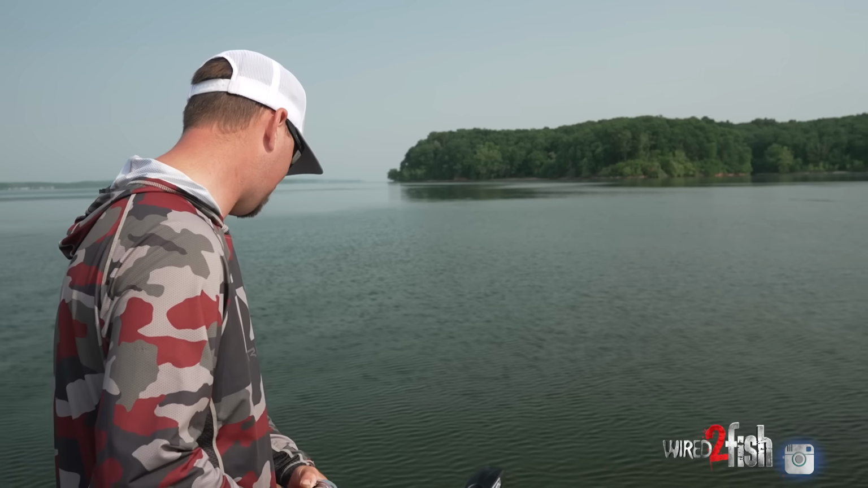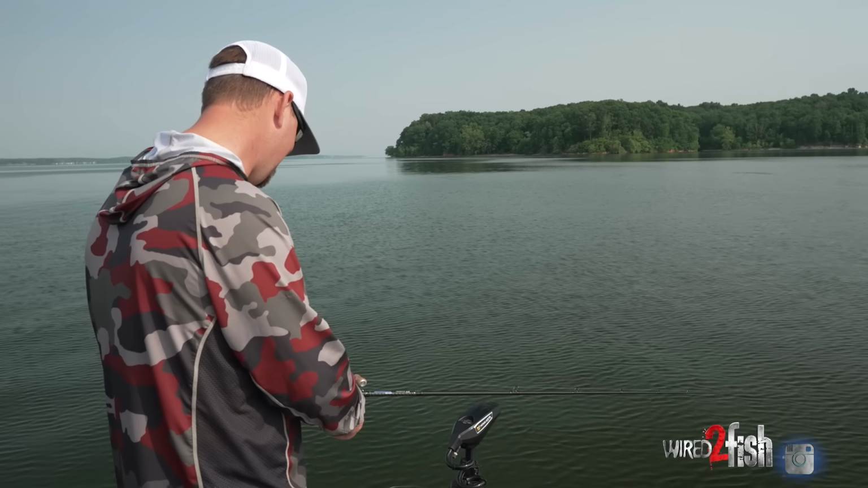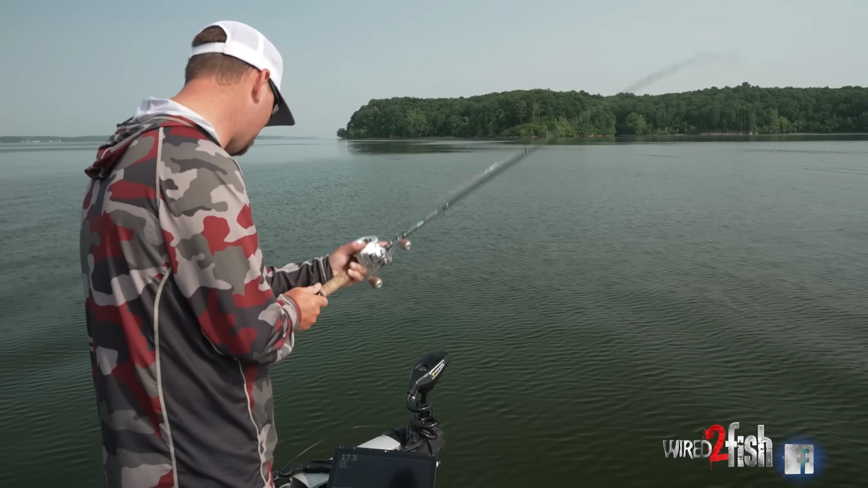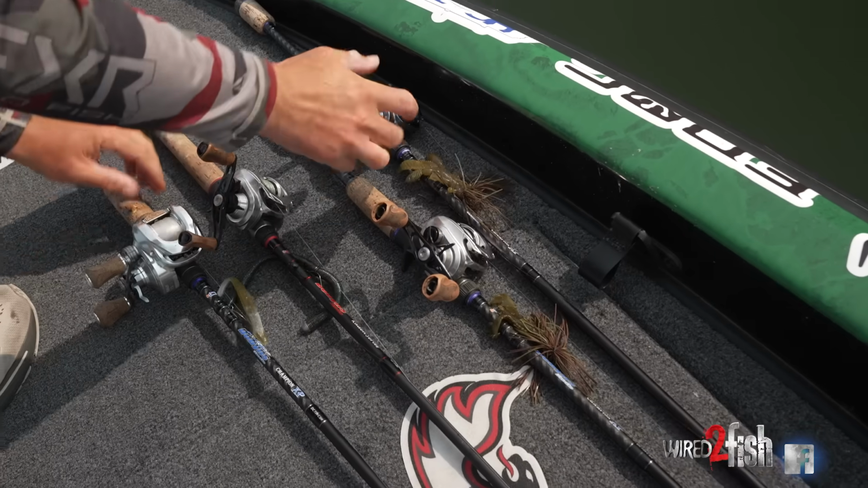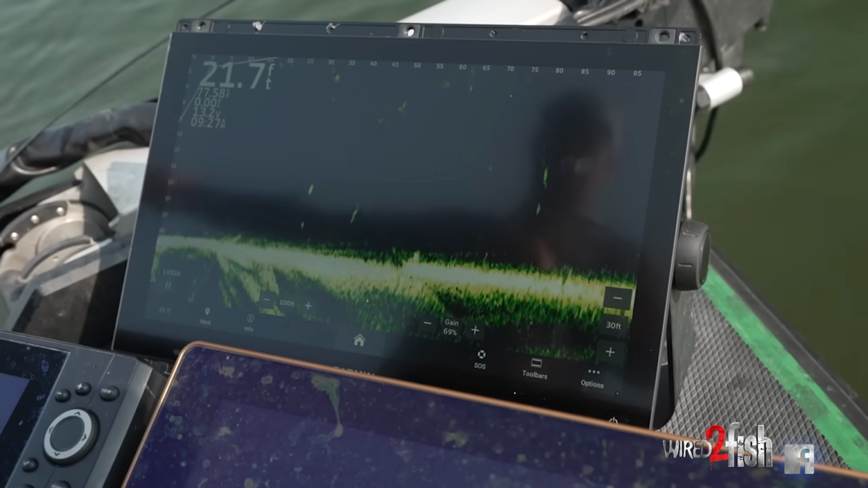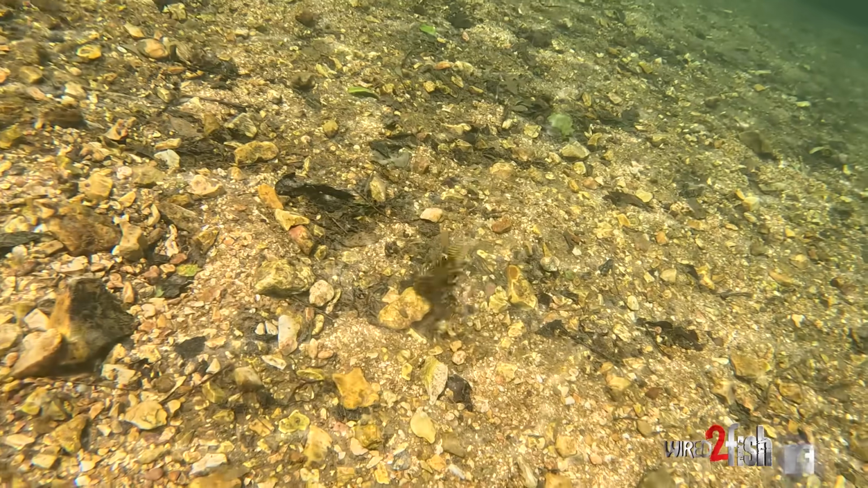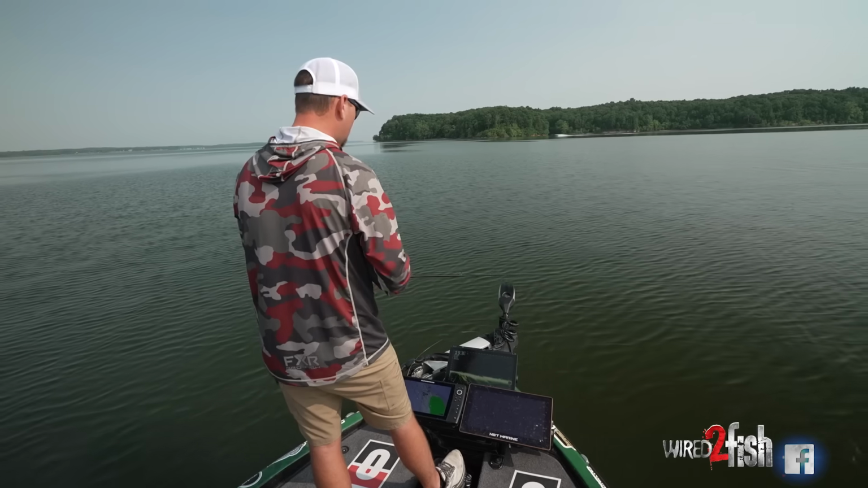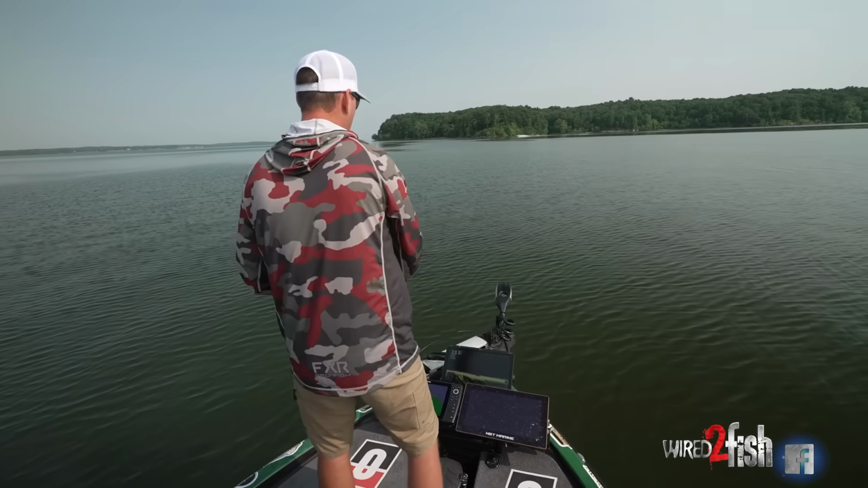Oh my goodness, I have 6 or 7 of them. Every time I've moved my Carolina rig, they move with it, but they will not bite it. Oh. There we go, there's a bite.